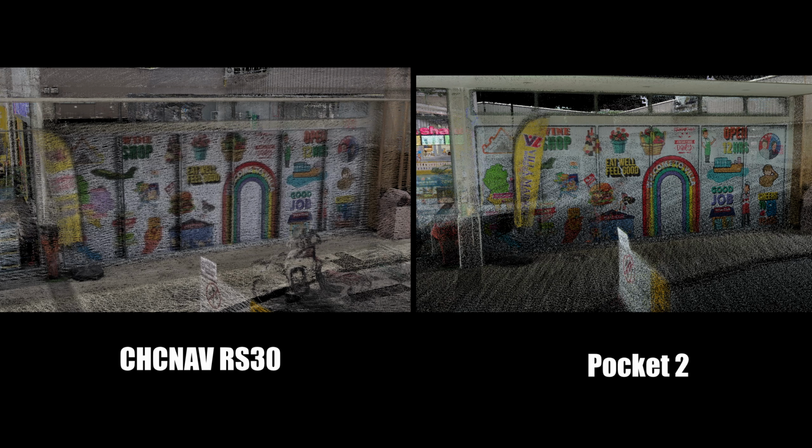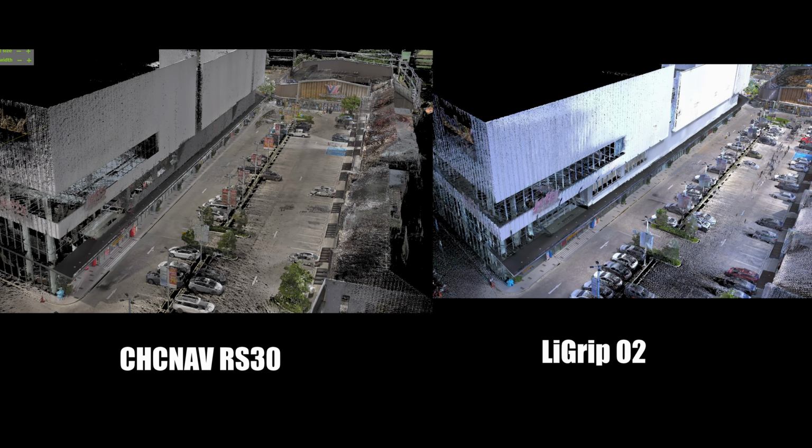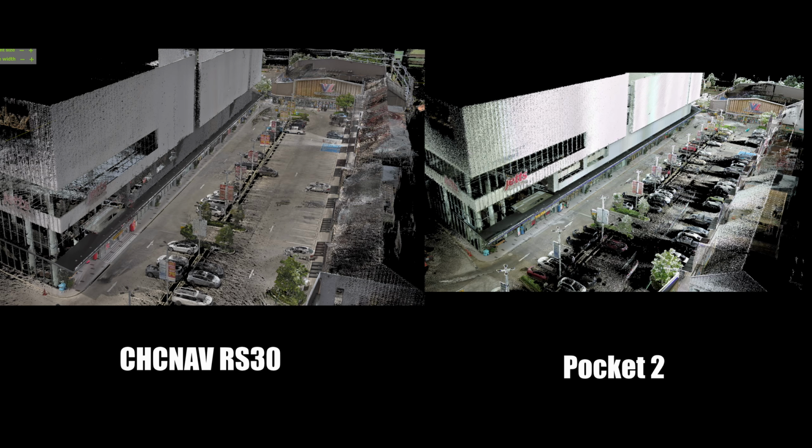Here the Pocket 2 also produces a better colorized point cloud than the RS30. Looking at the siding detail, the LiGrip O2 reveals more definition and finer point cloud quality. The Pocket 2 produces better results despite having a shorter range LiDAR sensor.